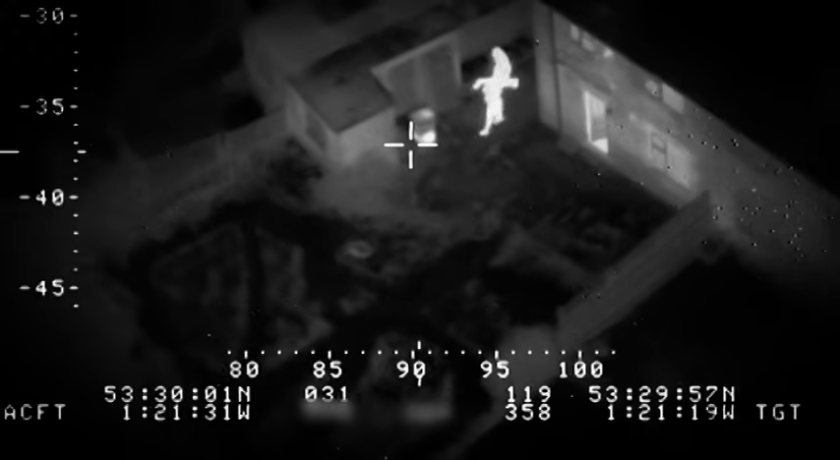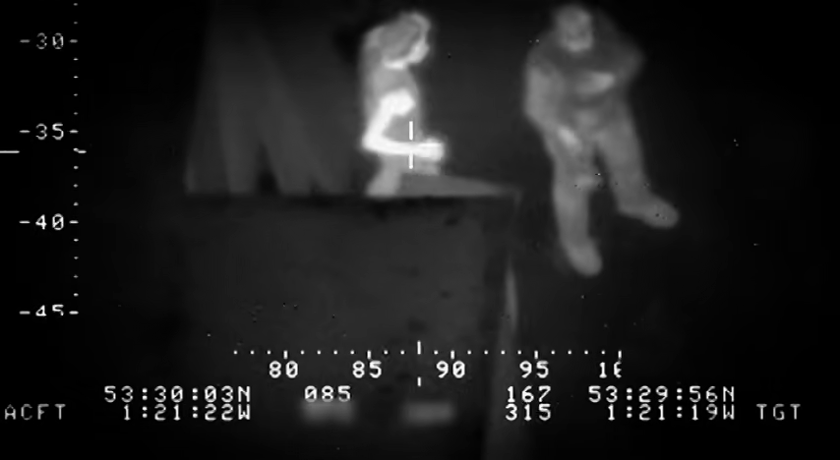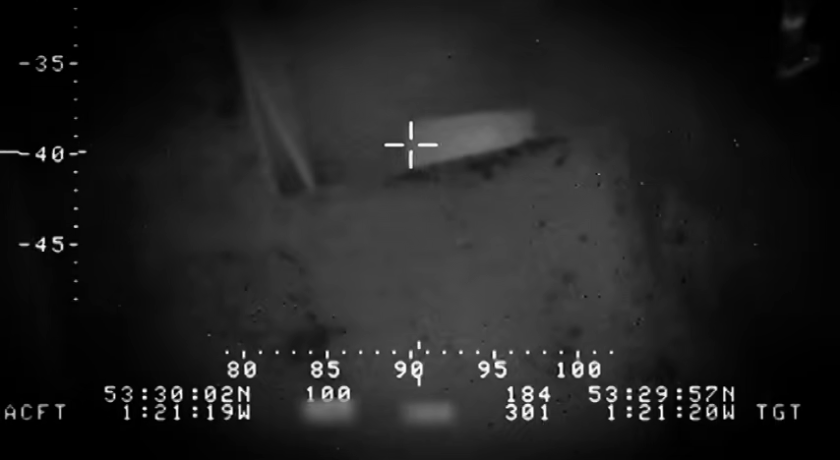There we go. 65 Alpha. 1281 to 99, it's just grass cutting. Grass cutting. Go ahead, yes. Thanks for checking with all that, my dear. Thank you. No, thank you.